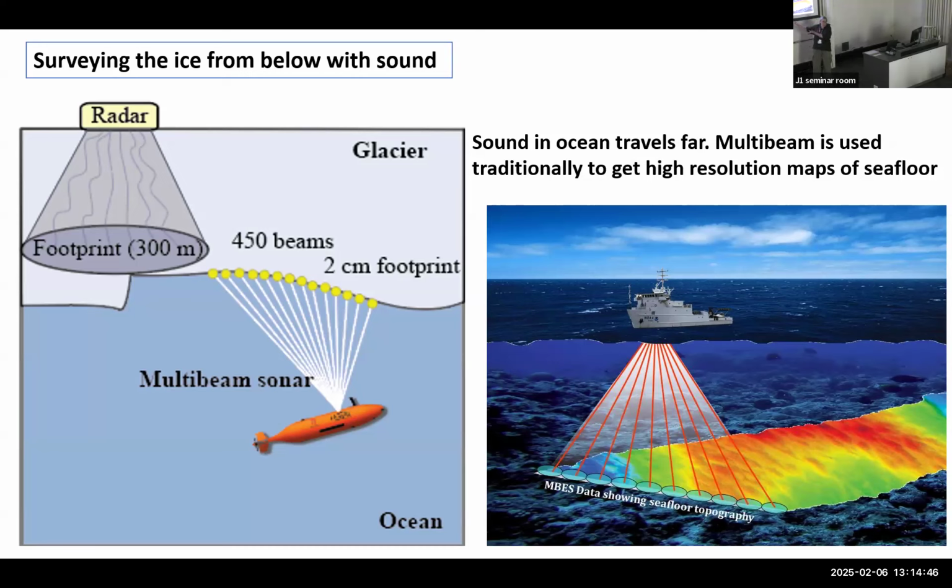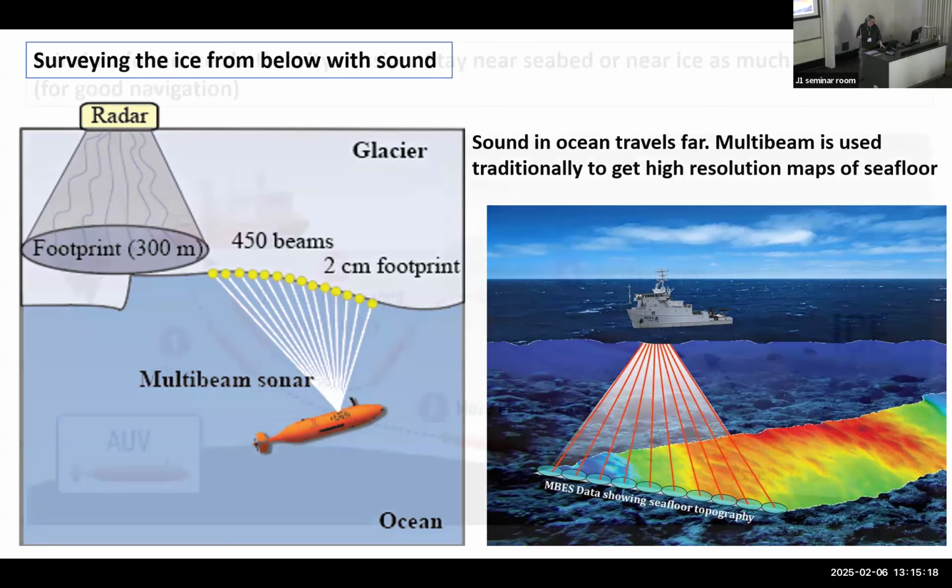There's nothing beyond that. You don't know what type of fractures are inside the ice. Is it mushy? What is it? So the best thing is to combine the two, radar and multibeam, then you get good information. And multibeam sonars are used commonly. Every modern research vessel has one, and they are used to scan typically the seabed. And when we started this, no one was quite sure if it was going to work on ice, but the results show that it has worked quite nicely.